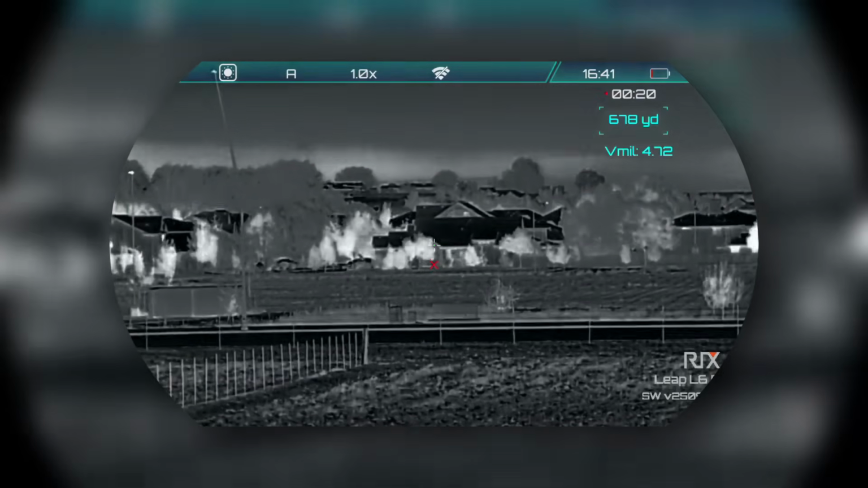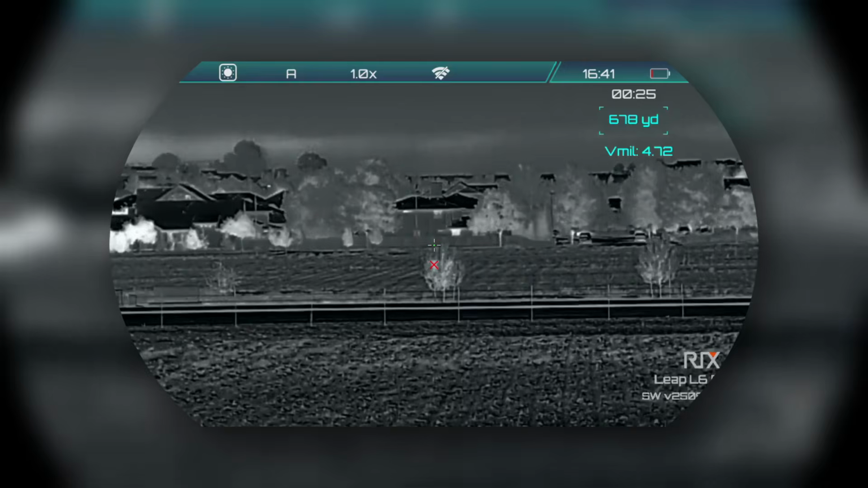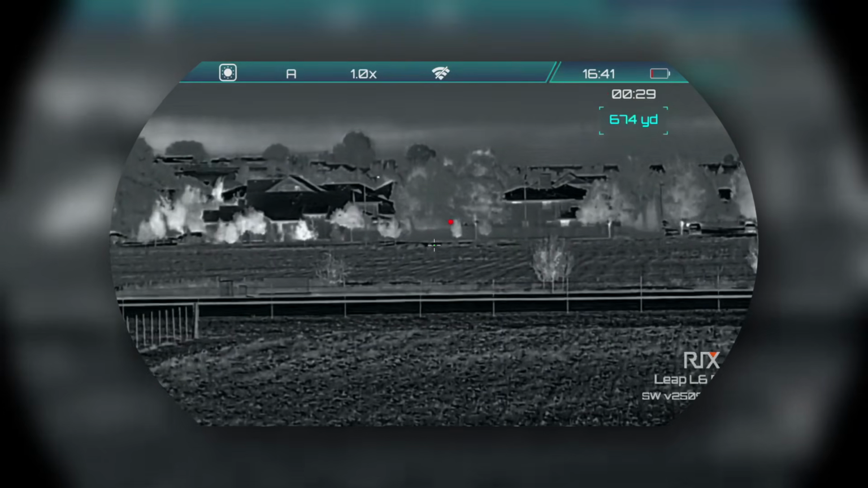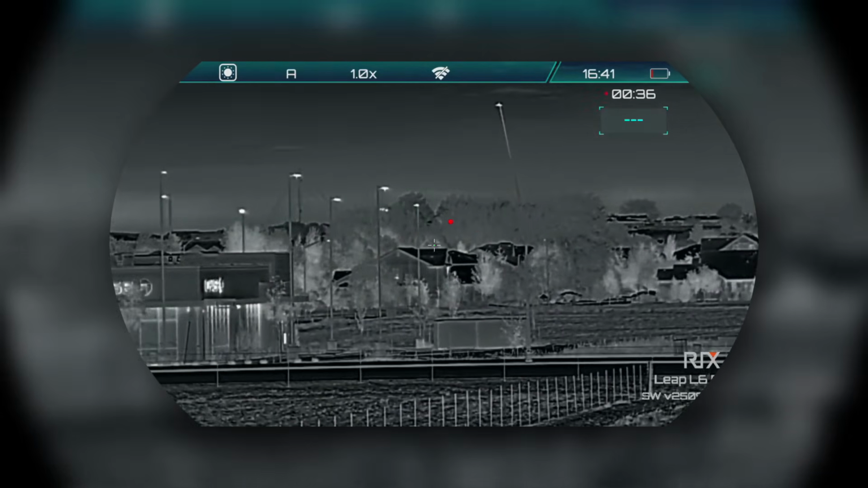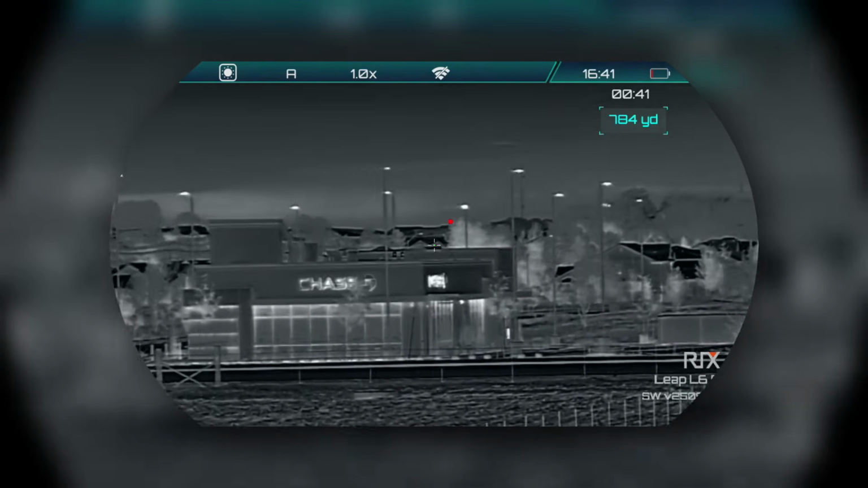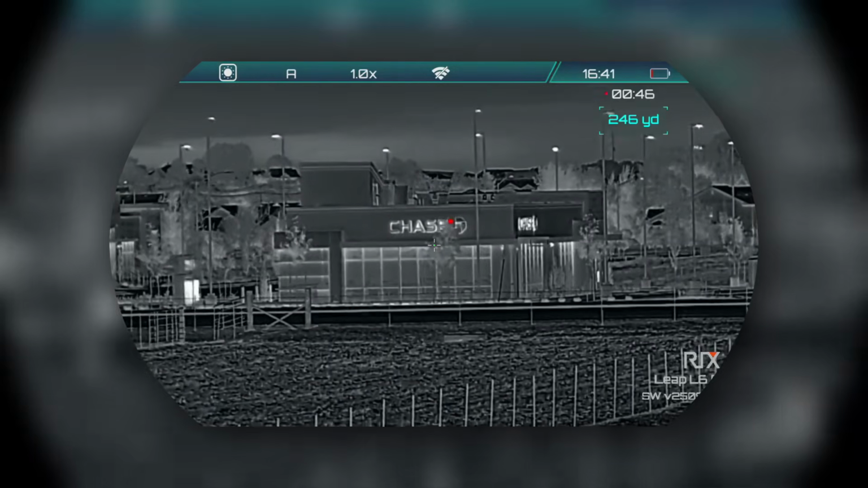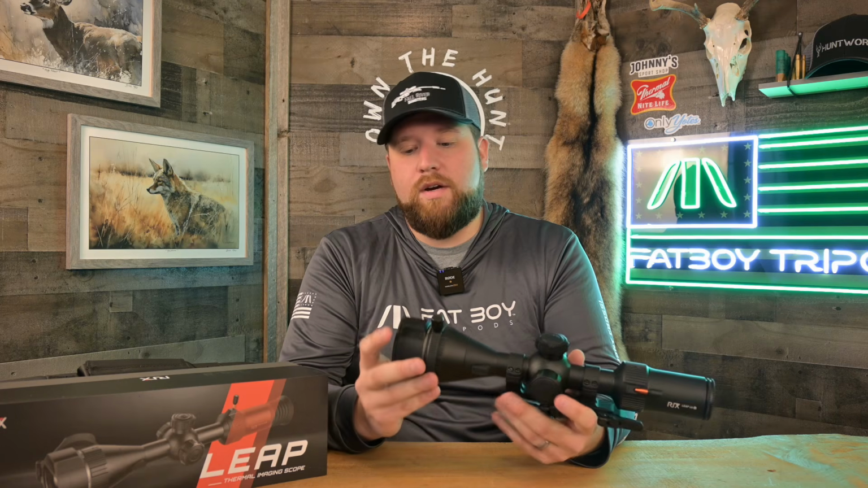Speaking of Rix taking care of stuff, guys, they have a pretty good warranty, 5 years, which is really industry standard now. So 5 years on this scope, that's pretty darn generous. And I know a lot of people who have had to deal with Rix warranty stuff. It can be hit or miss, right? I do know that. I would probably be lying if I said they're the best service in the industry, because I know they're not. But they're not the worst, right? I've definitely dealt with worse service and even heard horror stories from other manufacturers with far worse service. So I think you're getting a good package here.